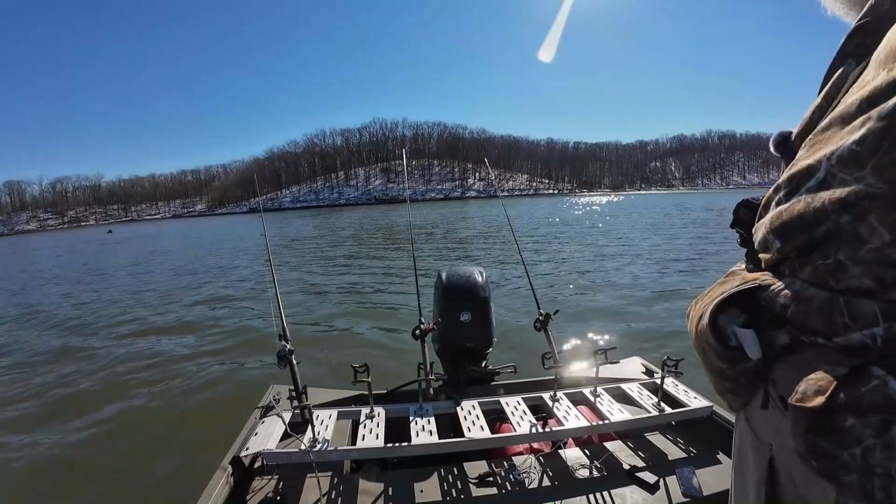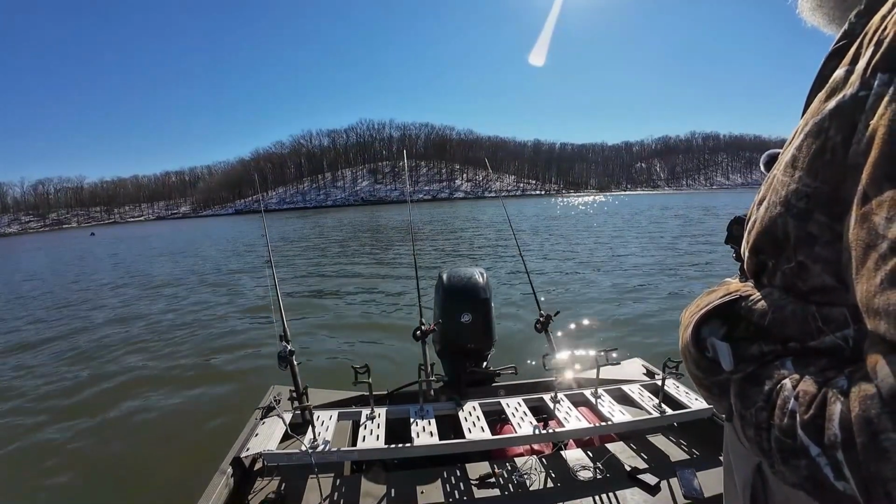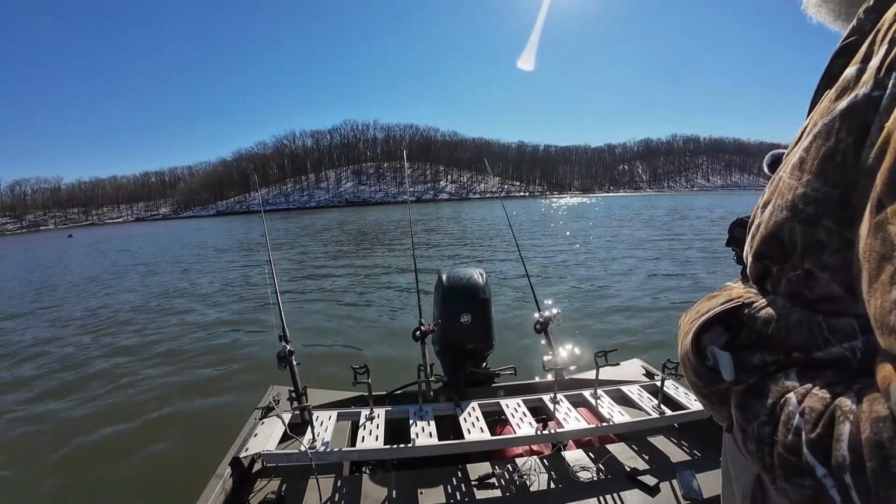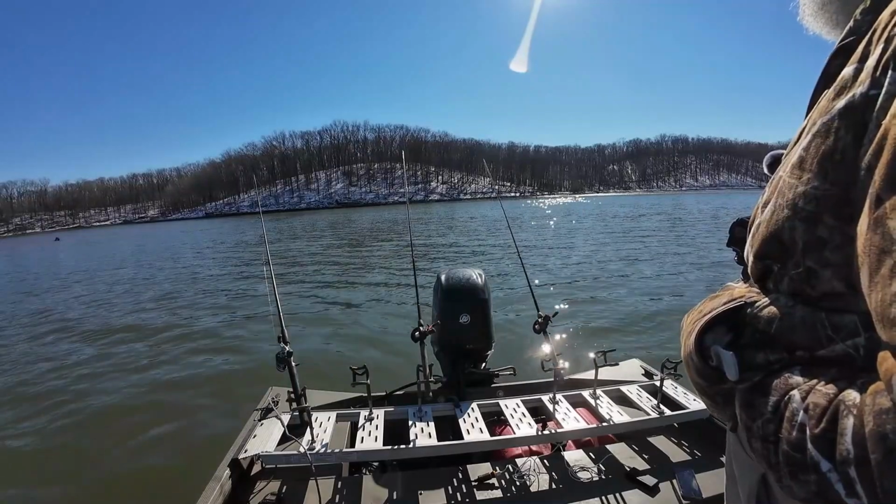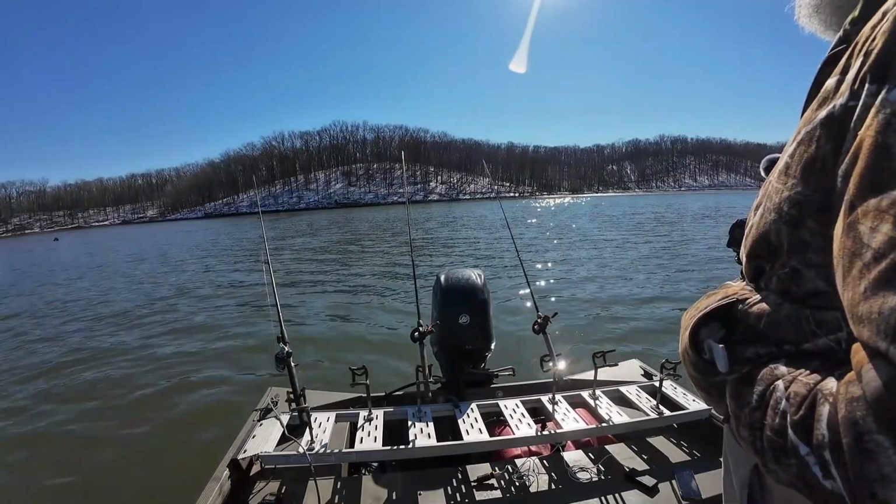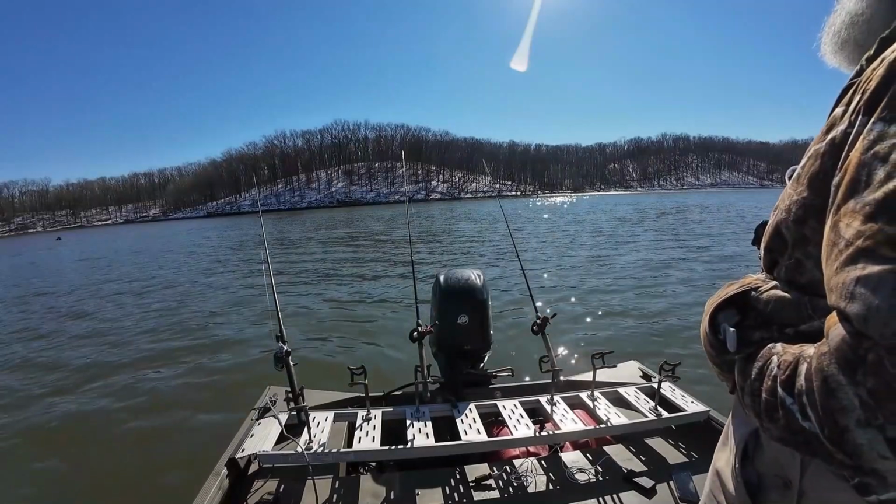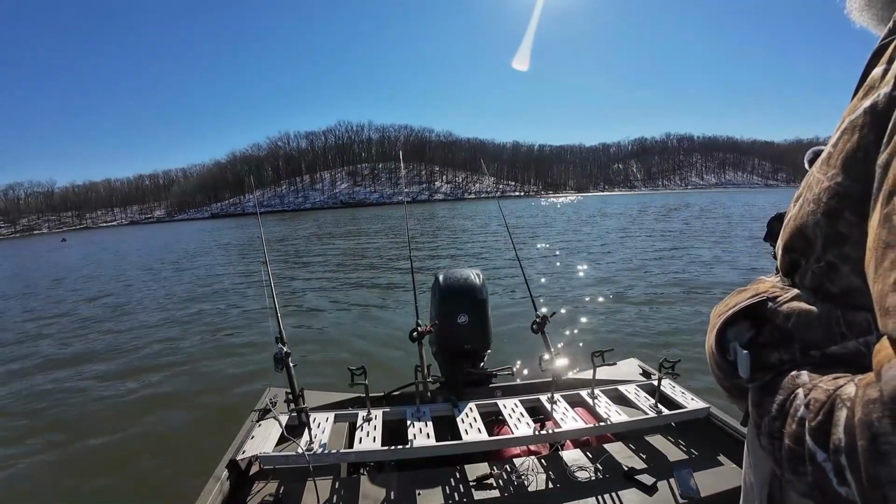These things are a little bit harder to hook than a blue cat. They're a little timid. I might have to wind up switching over to a J hook and setting the hook. I don't know.